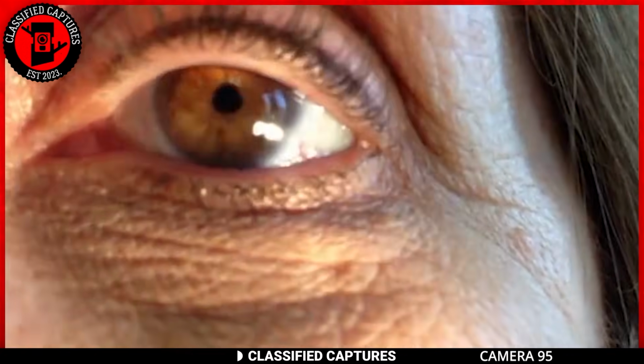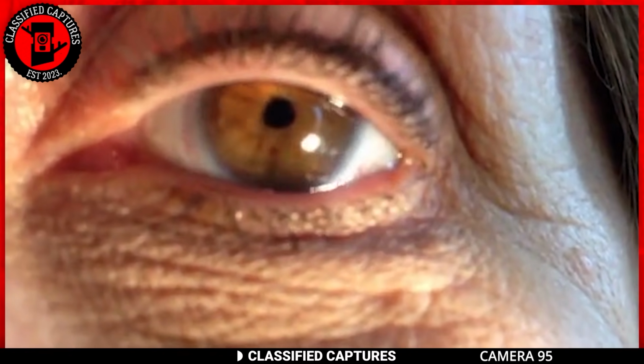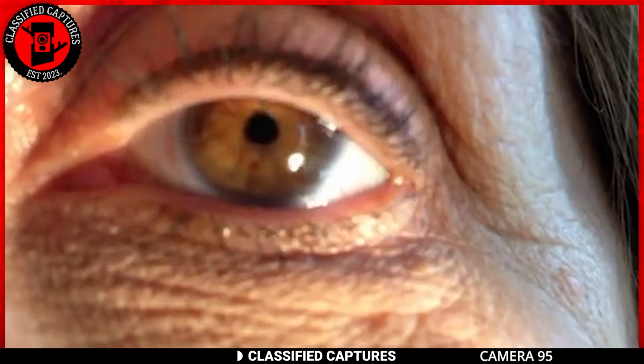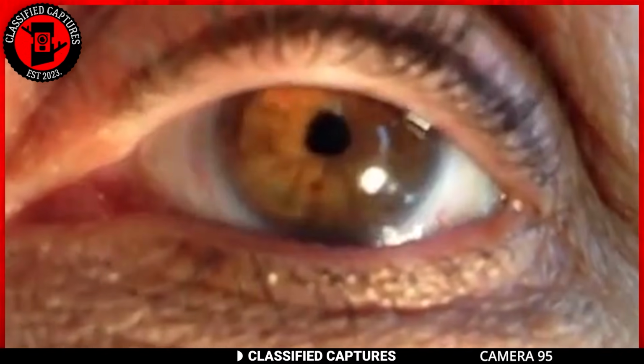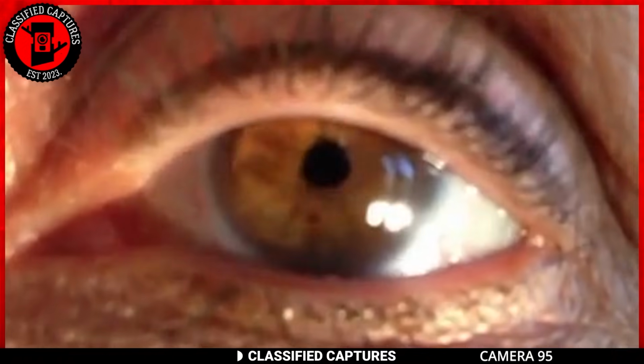The condition is characterized by the abnormal movement or trembling of the iris. During an eye examination, this movement is typically observed and may be caused by various underlying causes, such as weakness or damage to the muscles that control the iris or the support structures holding the lens in place.